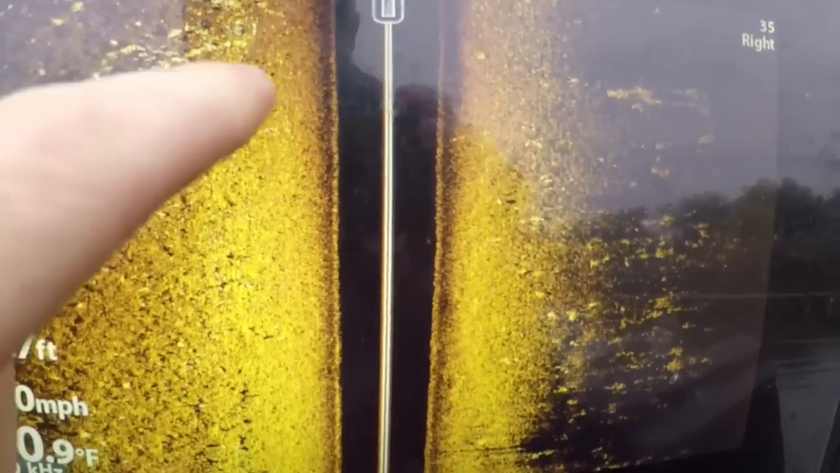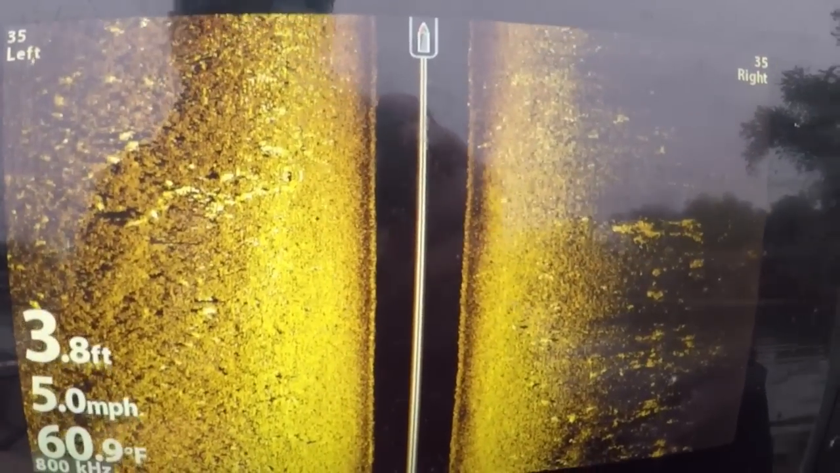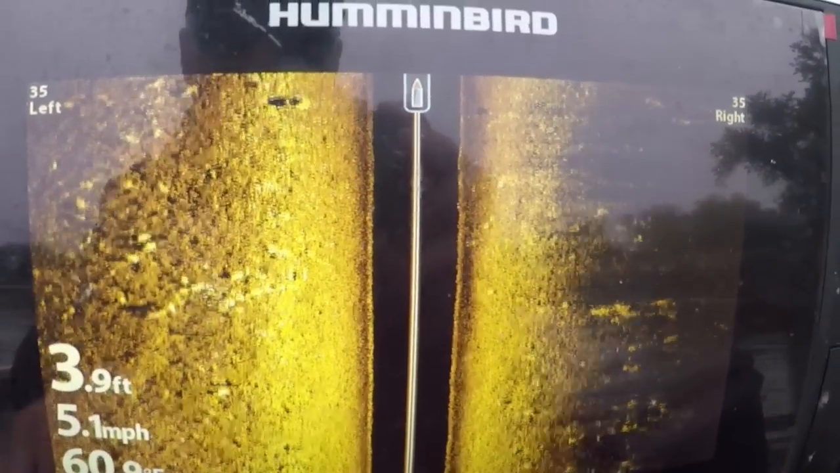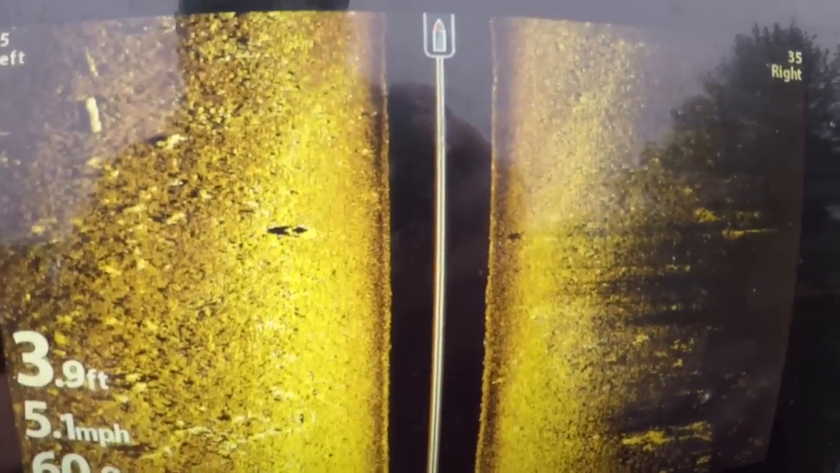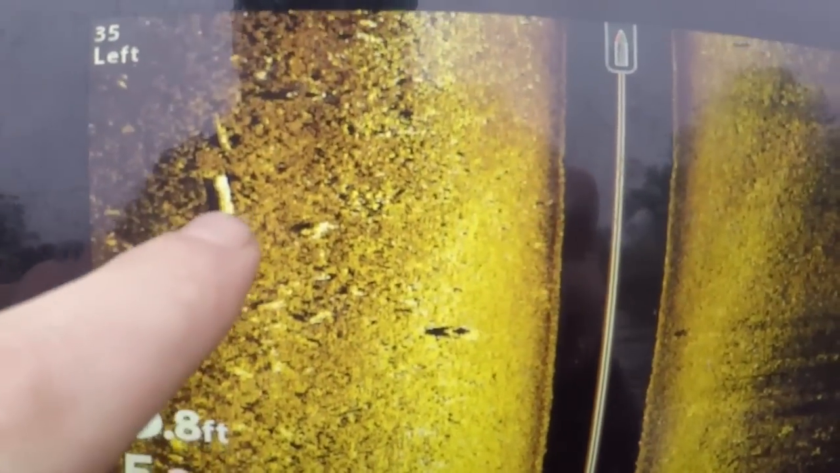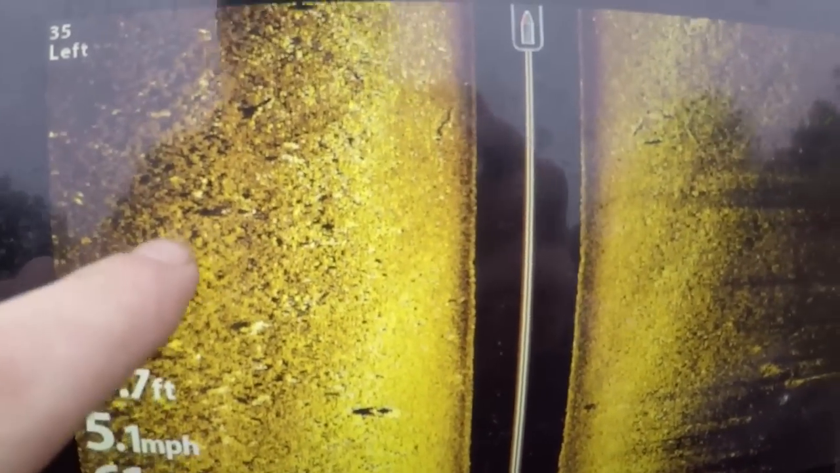Here's some nice weeds right here, and there's a little small fish in here, probably a crappie or some kind of panfish. And here's a tire. See that tire right here? You can see a perfect little round mark. The tire or a trash can, and then there's some scattered stuff right over here too. Looks like maybe a piece of pipe and maybe a little clump of weeds behind it.